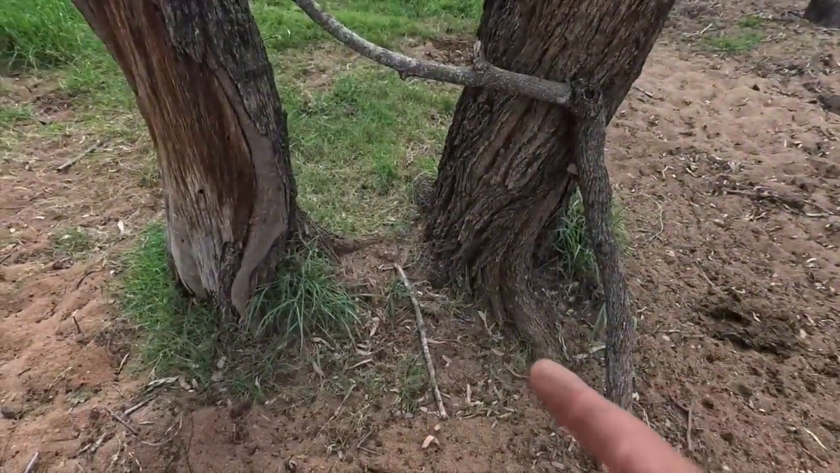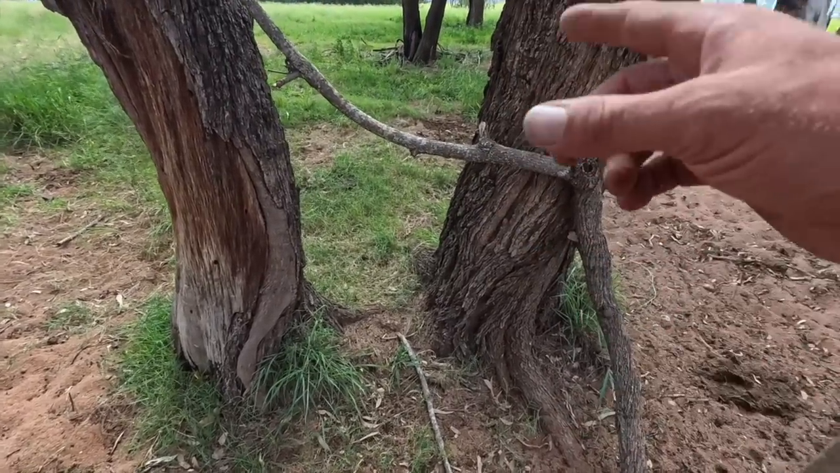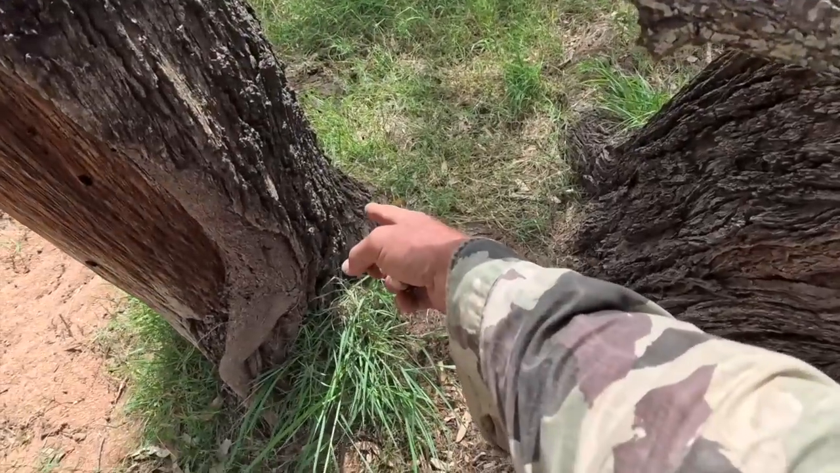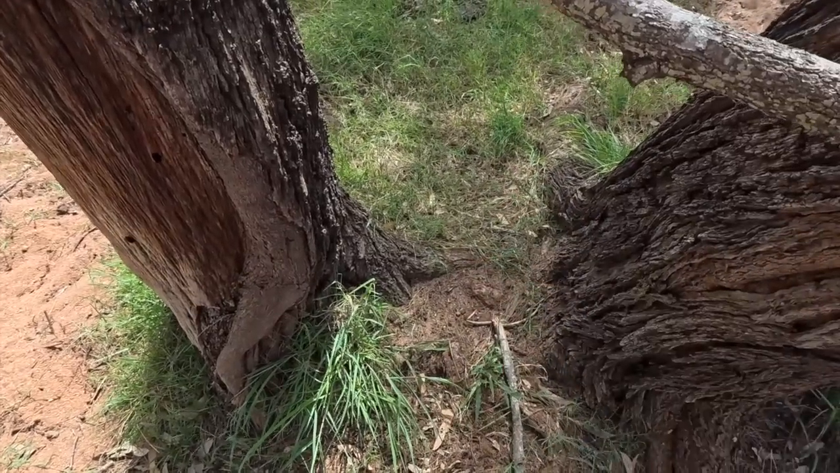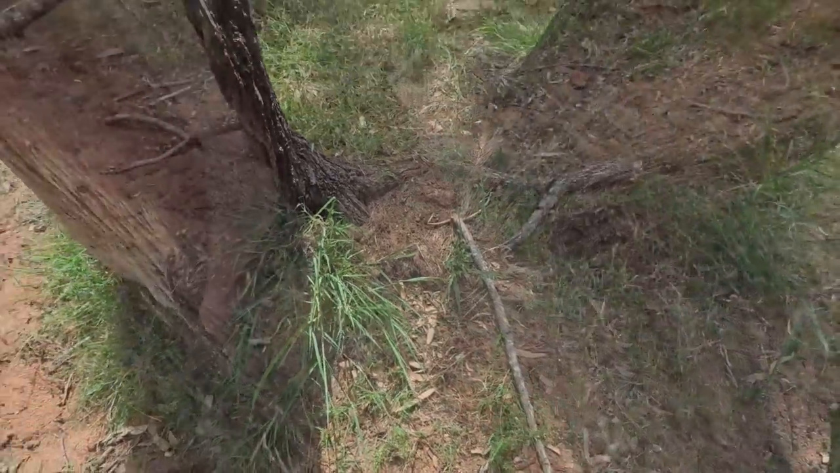Got these two trees close together here, so I'm going to put this stick up between them to stop cattle walking through, and I might put a bit of scent up on the side of the tree there, and try to get the dogs to walk through between the trees, and I might stick a trap in right here somewhere.